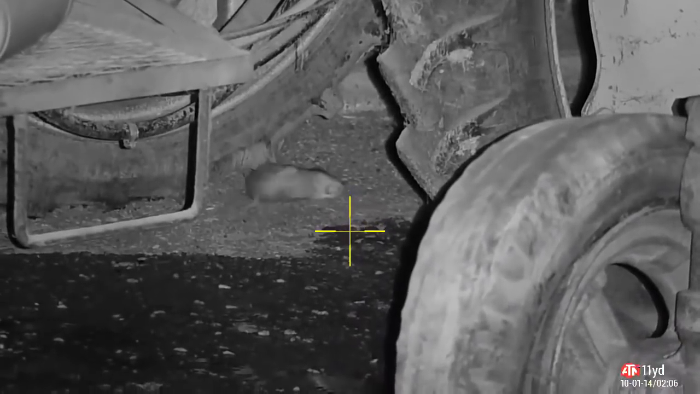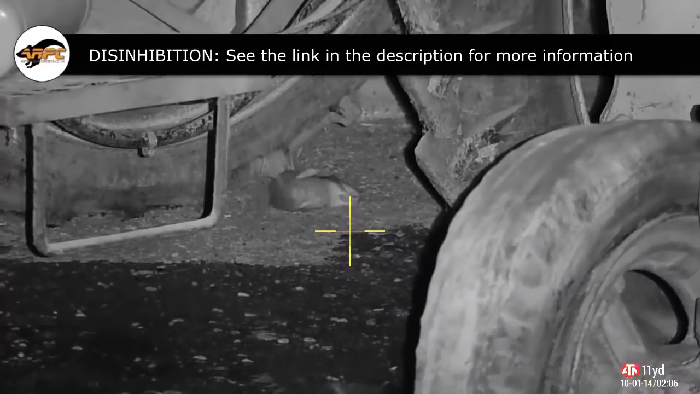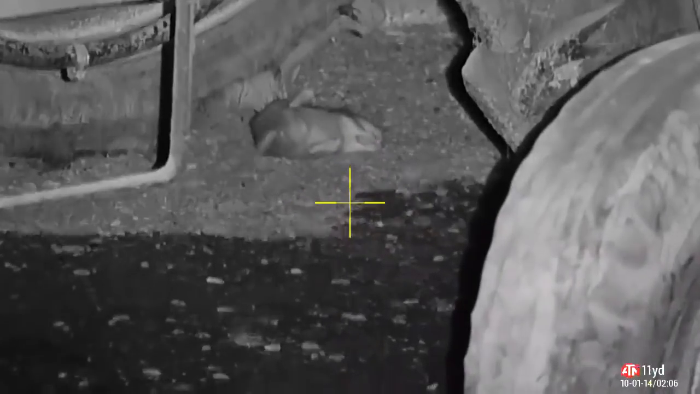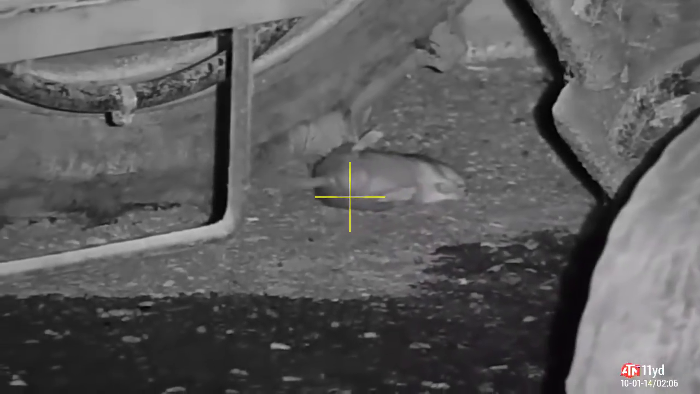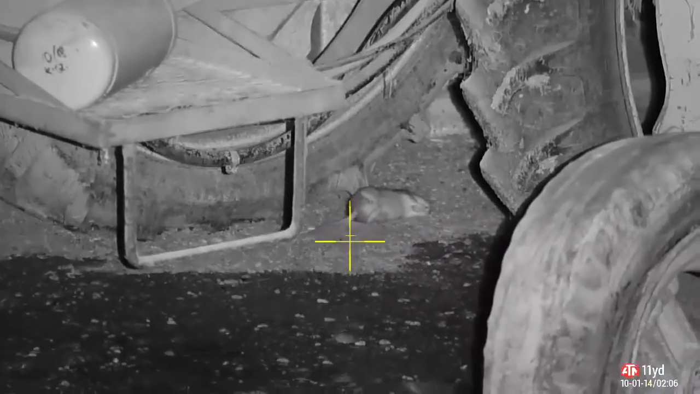Look at that. Disinhibition at his best. Just remember, he is dead. He just took a right paddy there because his nerves were firing, kicking his back legs and swinging his tail. I know I keep saying this, but I just want to make clear to anyone who's watching, that rat is dead. It's not suffering in any way.